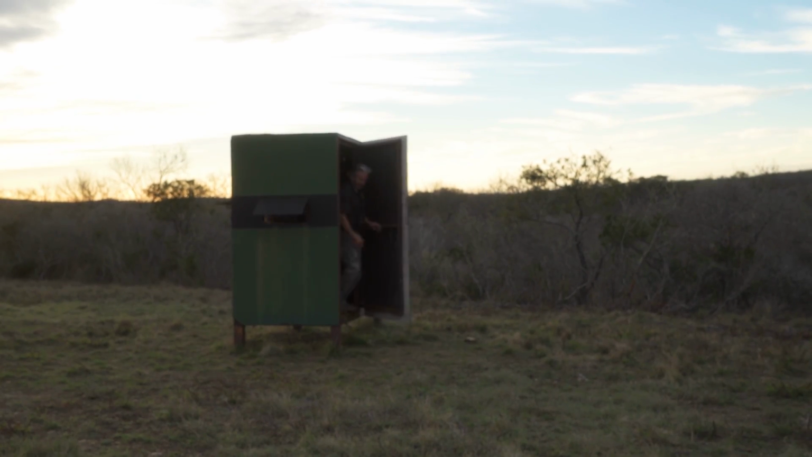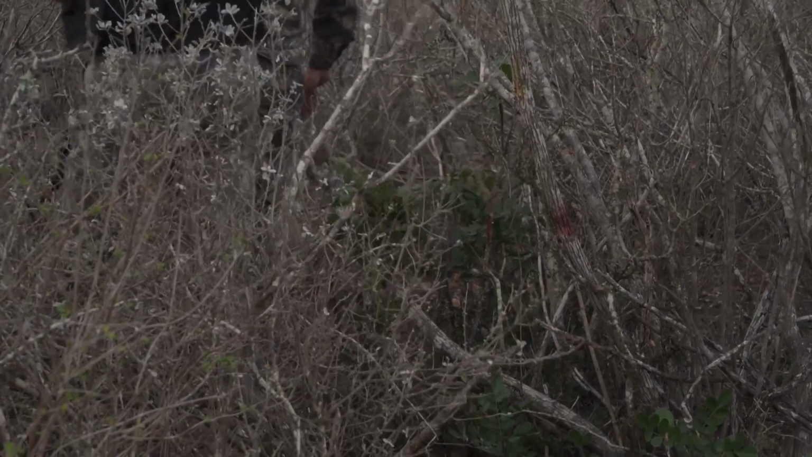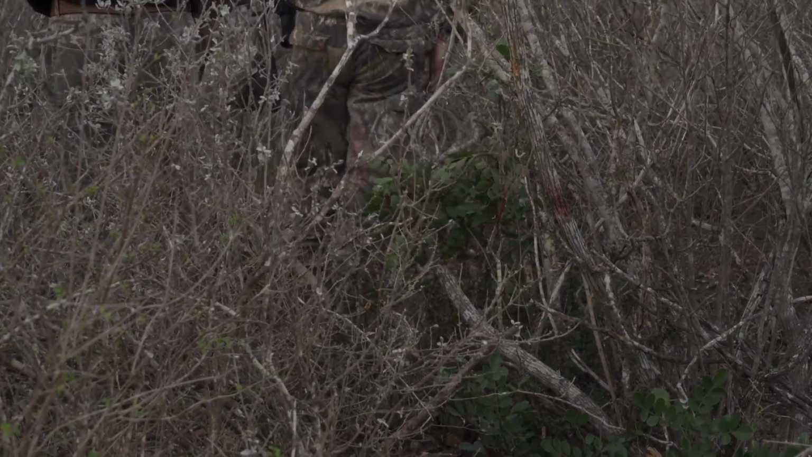I mean, that's actually the first deer I've shot with this rifle. It looked like it hit him fine. Yeah, he hit good. You can see that blood pumping when he was coming down. Oh, really? Yeah. Oh, good. All right, well, let's go see what we got. There he is right there.